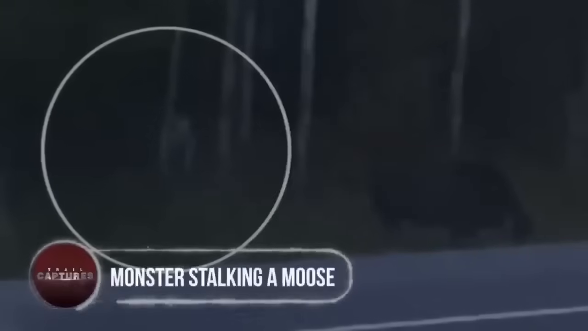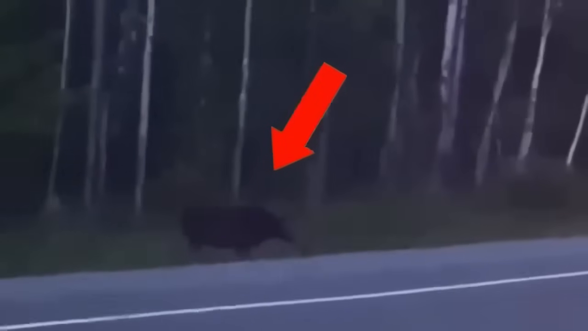Monster stalking a moose. This video, posted in August 2018, sent cold chills among internet users, as it displays a strange creature peeking from behind one of the trees in the middle of a haunted forest. The resource person of this clip claimed to have witnessed this monstrous creature many times before, and called it a rake because it has a human-like appearance and usually attacks people walking alone in the woods. But this time, it looks like the spooky, pale creature has targeted the huge moose, as it was filmed stalking the animal that was busy grazing in that haunted forest.